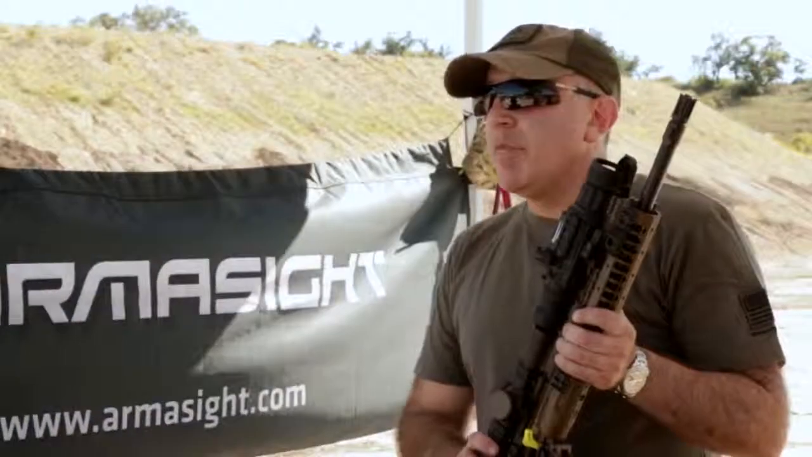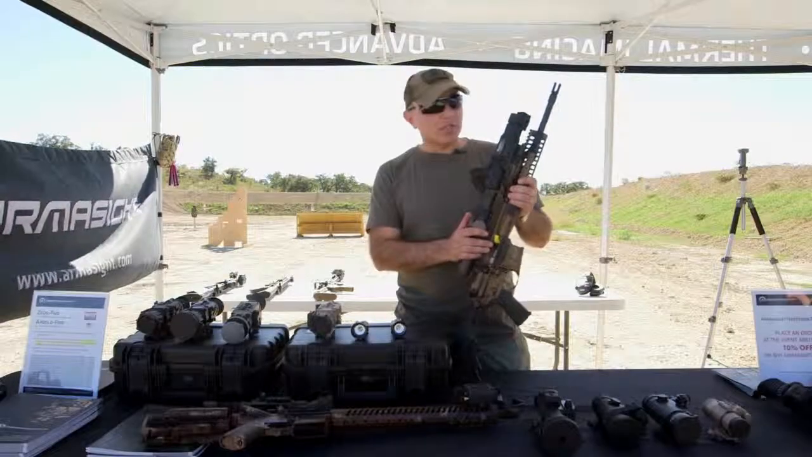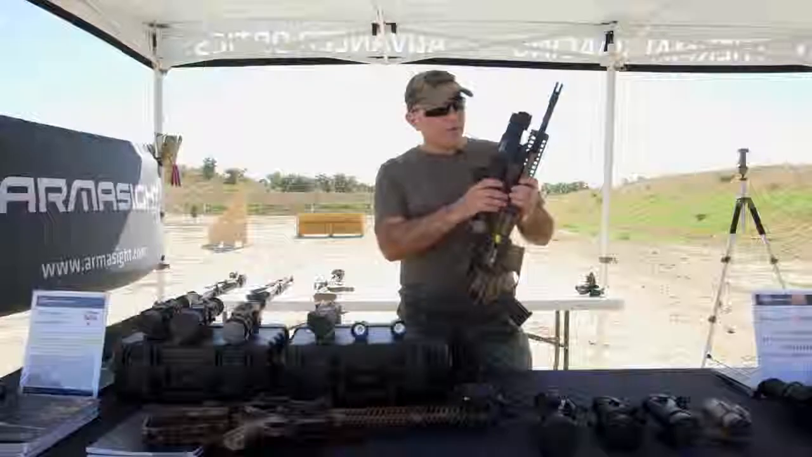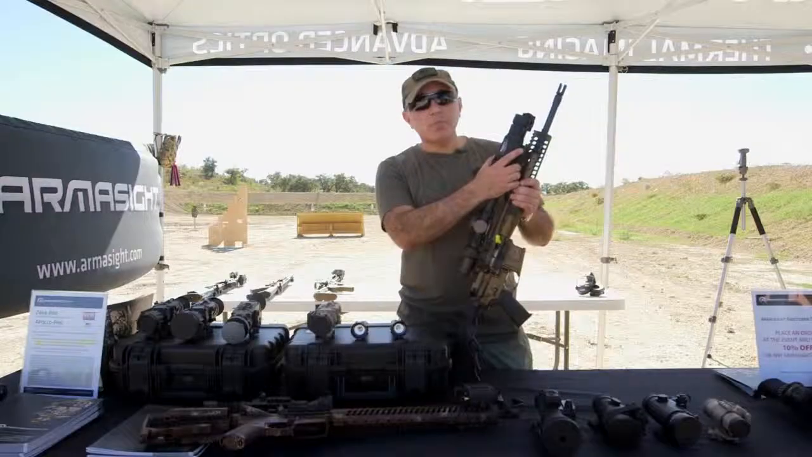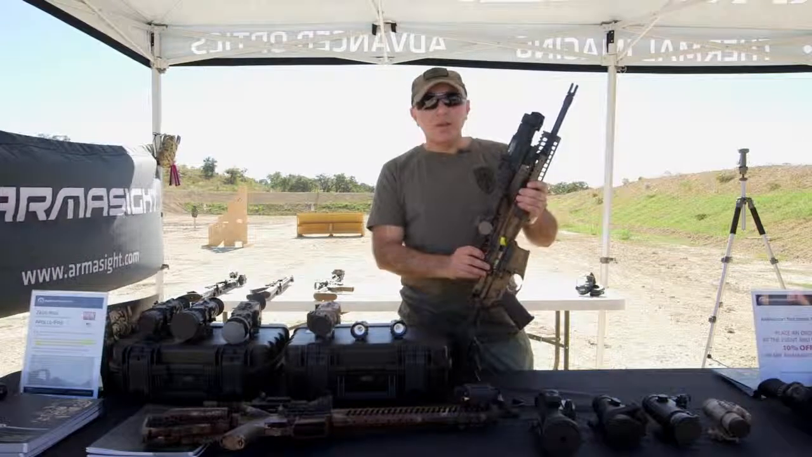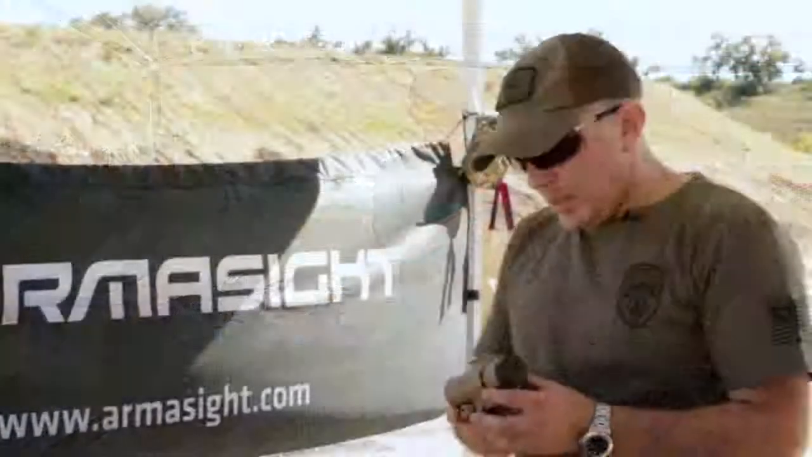Most of the guys out there have their favorite daytime scope attached to their weapon, and they don't want to remove it in order to shoot with a thermal system or an I-squared night vision. So we offer an intensive line of clip-on systems in both thermal and night vision configurations, where with a simple quick release mount, you can mount it directly in front of your favorite daytime scope and convert your daytime scope into either a thermal or a night vision system.